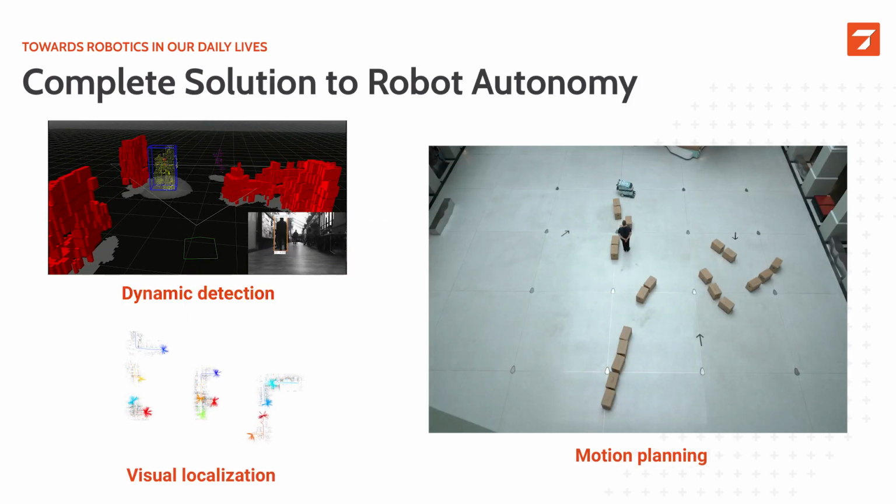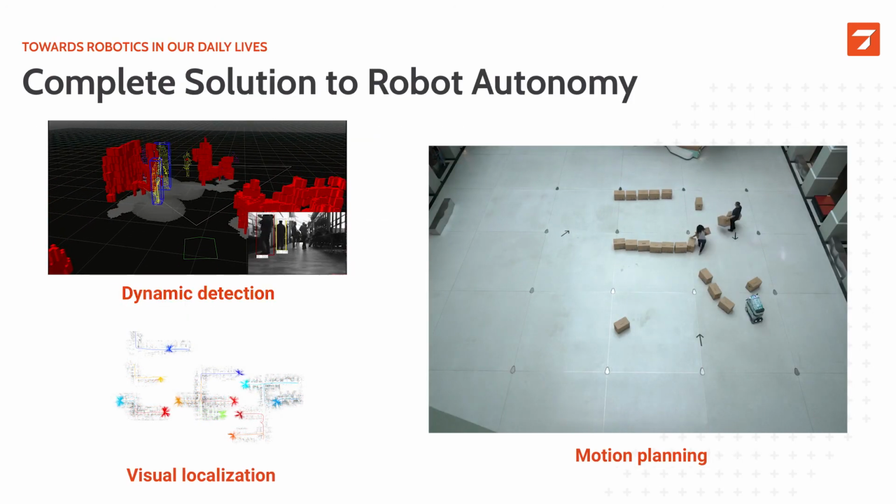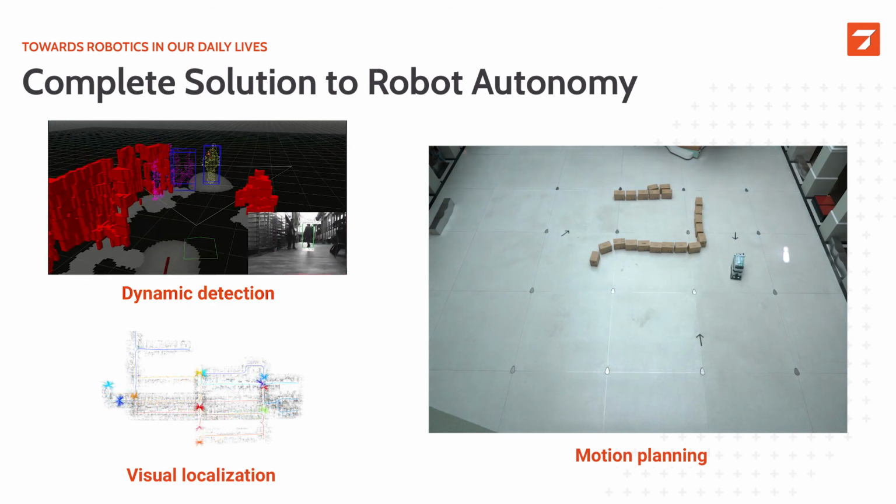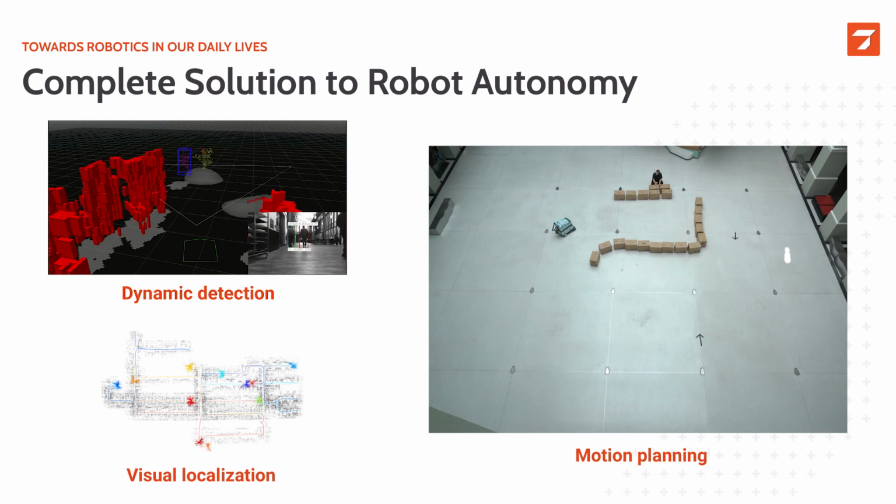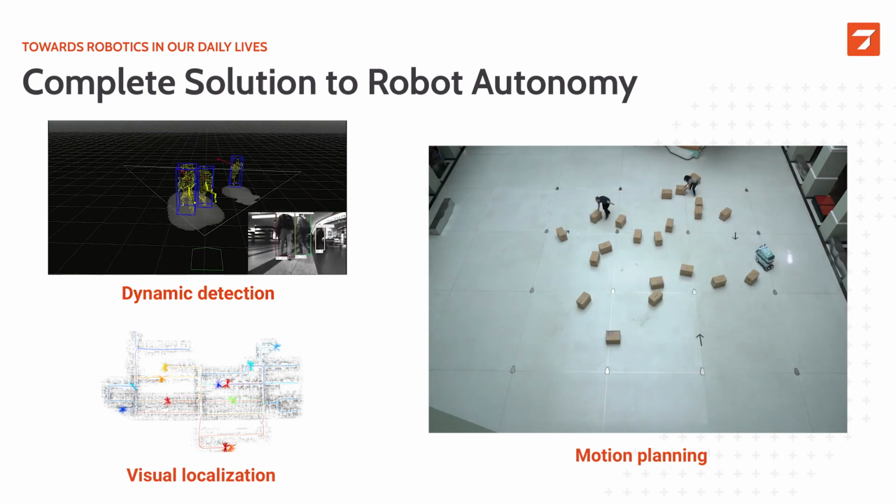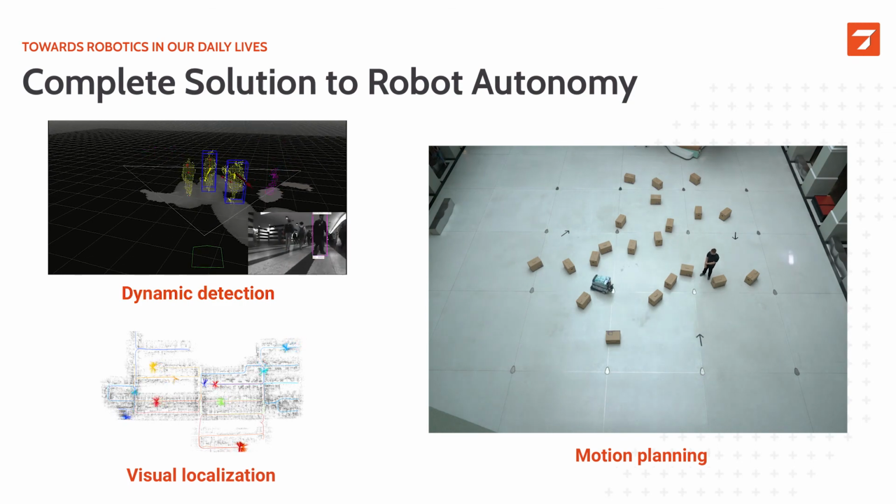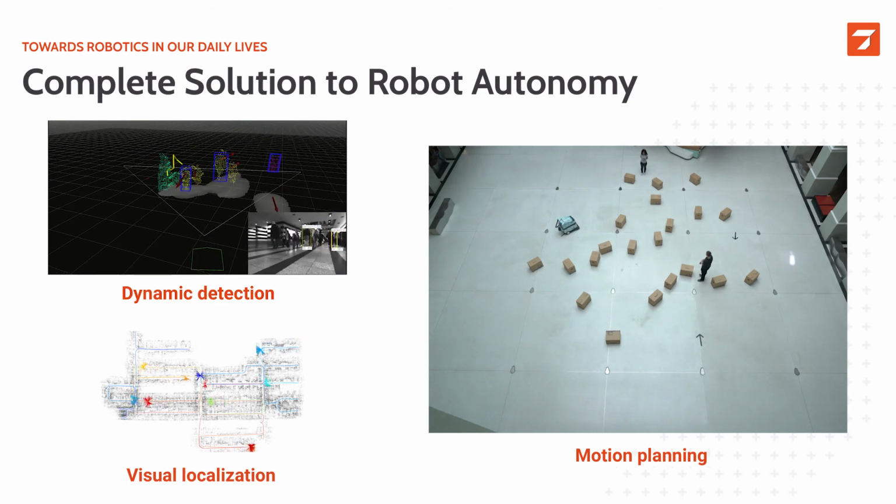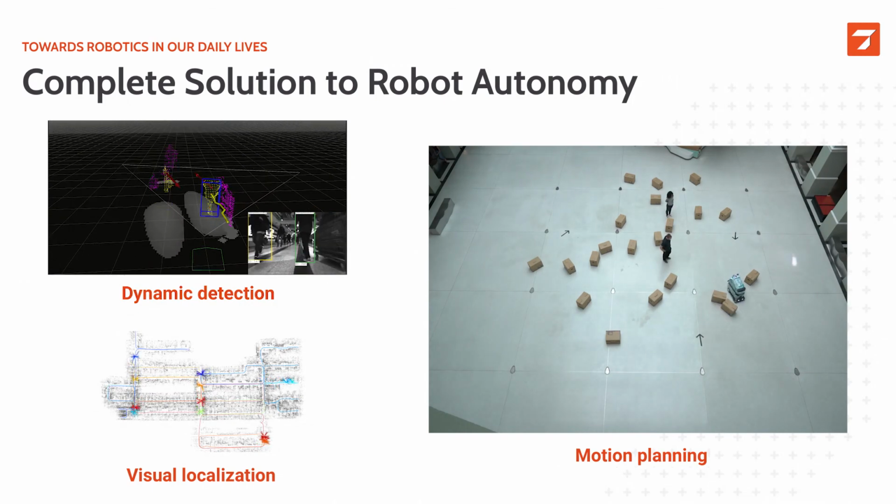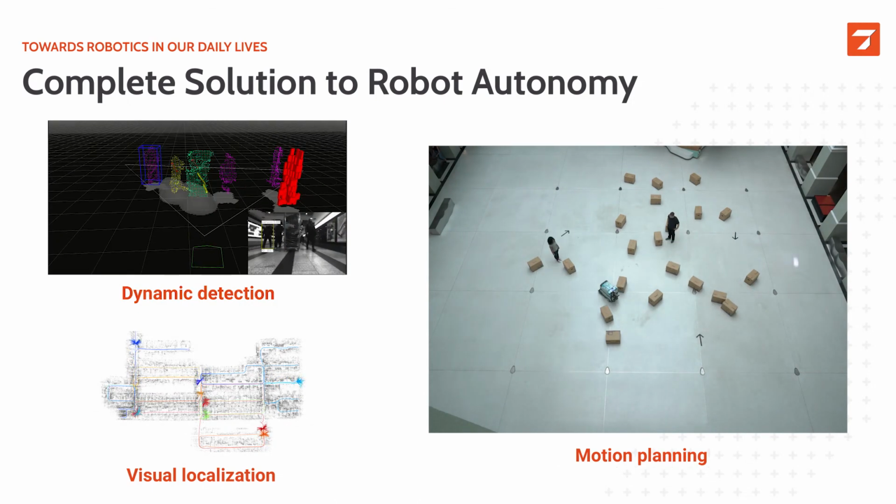As you know, there are many other building blocks that are needed to deploy robots in the real world, and these are only a few that we are working on at Sevensense Robotics. For example, we have visual localization, dynamic detection, and planning and controls. I think that such innovations are the key to bring robotics in our daily life, and we're really convinced that this can have a huge positive impact on our society.